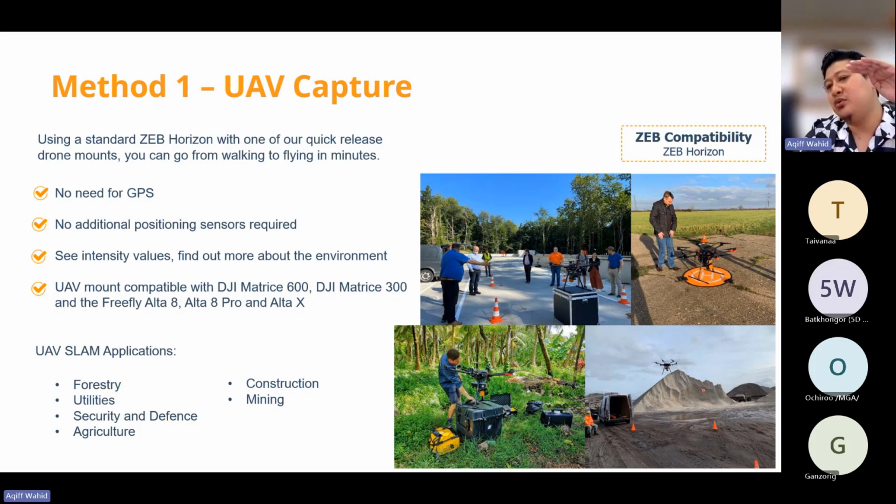You need to be able to capture the top of the stockpile, like in this example, because you want to calculate the volume. Then you can attach the Z Horizon to a DJI drone, fly the drone and capture the point clouds, and then you can calculate the volume. Okay.